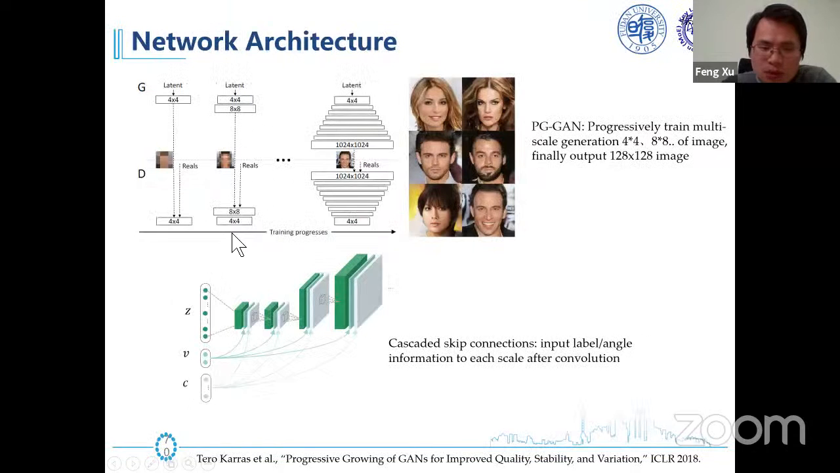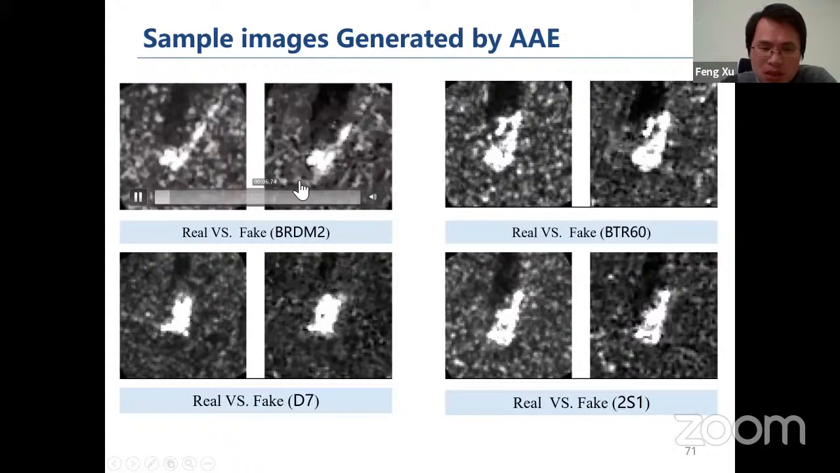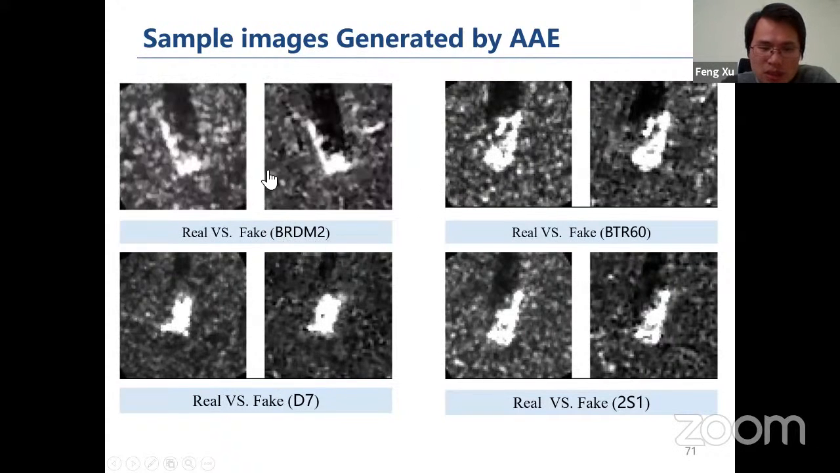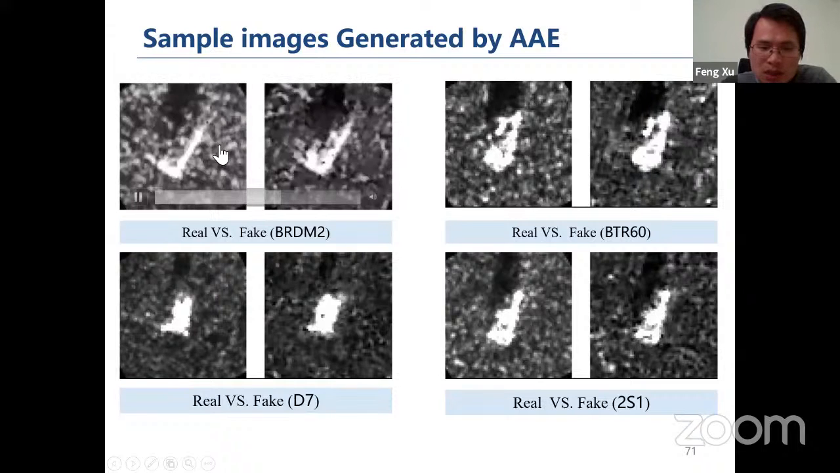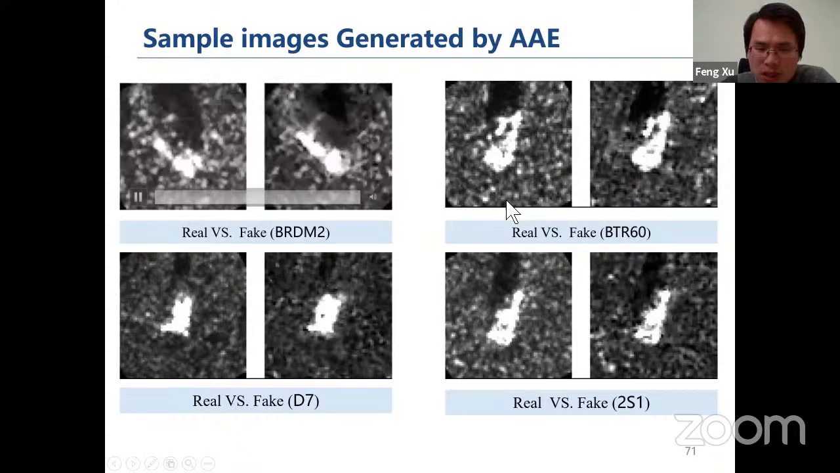This strategy was used quite often in the computer vision area to generate fake images, like deepfakes, if you have heard of it, used to generate fake human face images. We use a similar approach to generate SAR images. Here are some examples: this is one vehicle at different aspect angles. The left one is real, the right one is fake, generated by a neural network.